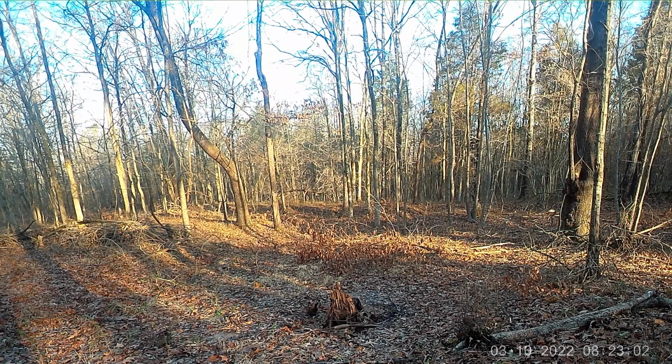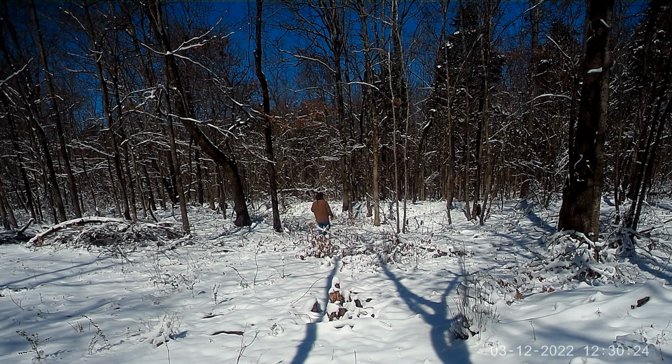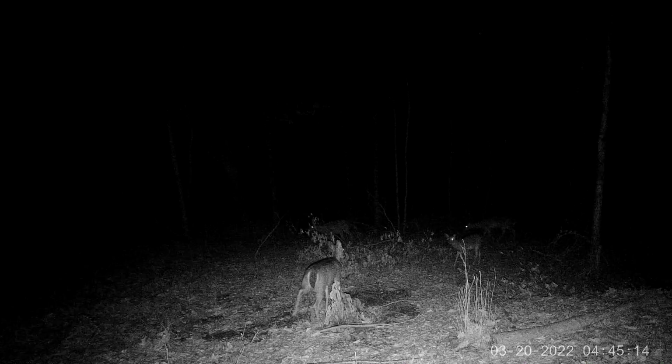Now this is, there's a stump right there. There's the snow on that same area. I just left this one in here so you can just see how beautiful it is. And that stump right there is an old mineral stump. You see it right there. There's a fox off to the left. Beautiful red fox. But deer come up to that mineral stump and just lick and gnaw, and it helps their antlers. You can see a couple of them right there.